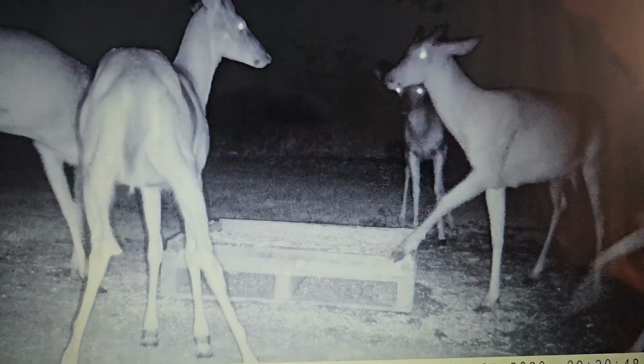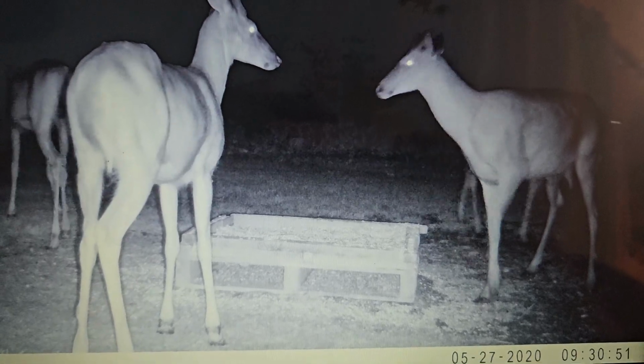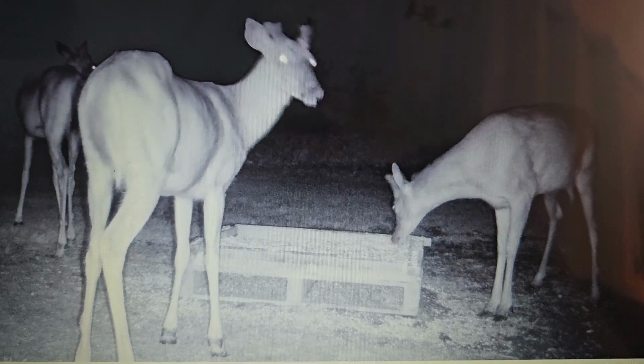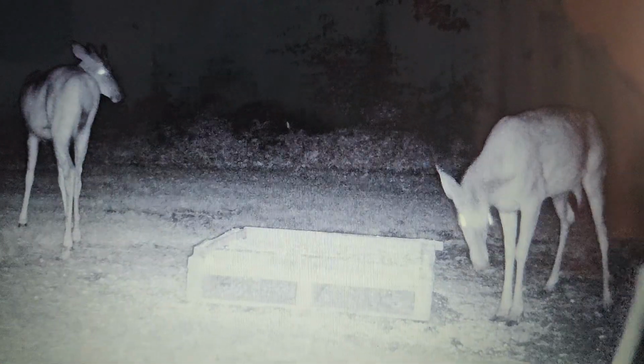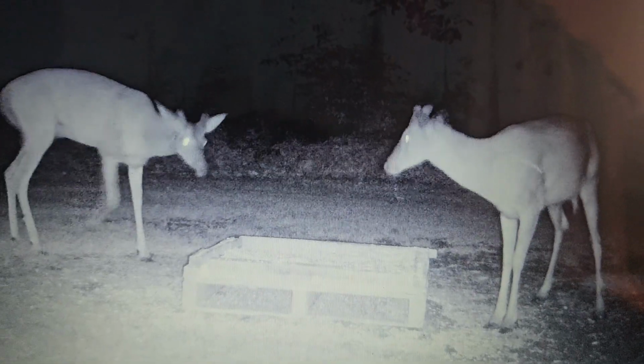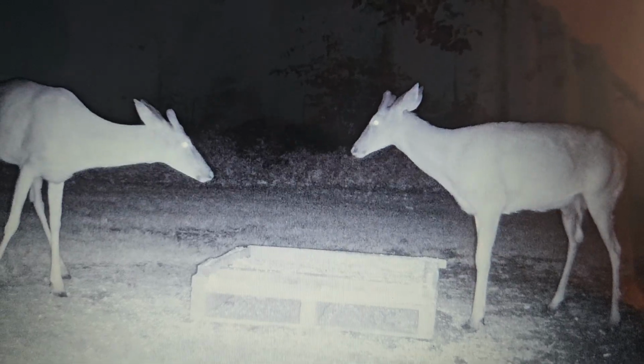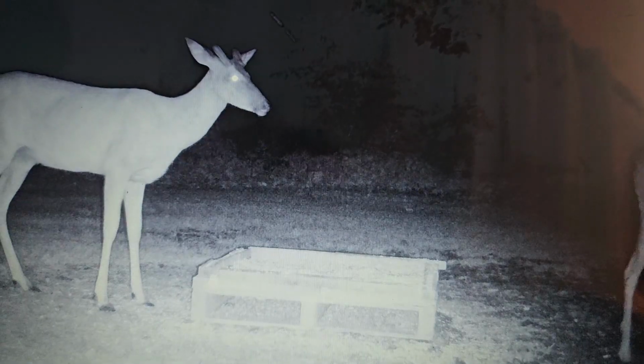A lot of deer. He says, no, that's my corn. Nothing to show dominance. Yeah, he said, stay away, he says. This is mine. They don't do that to Mr. Big. When Mr. Big comes in,